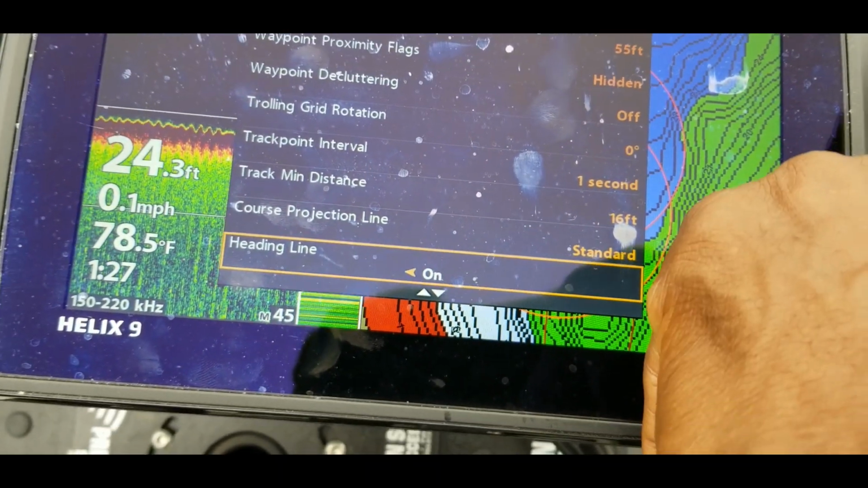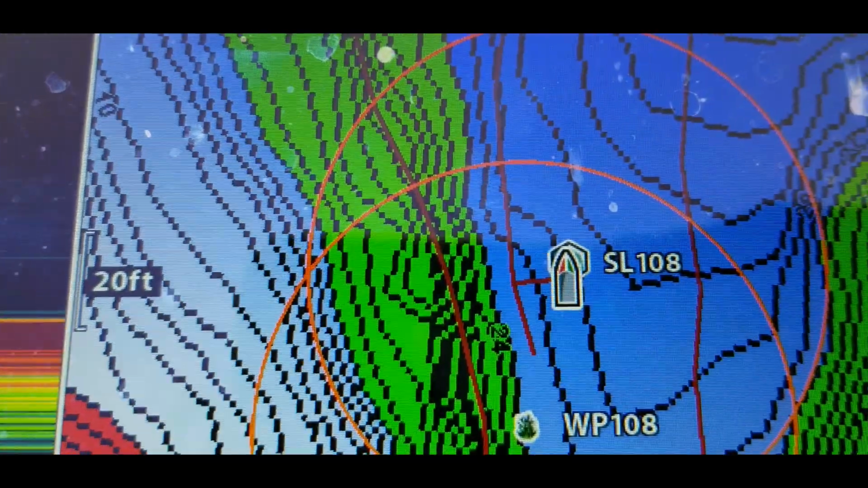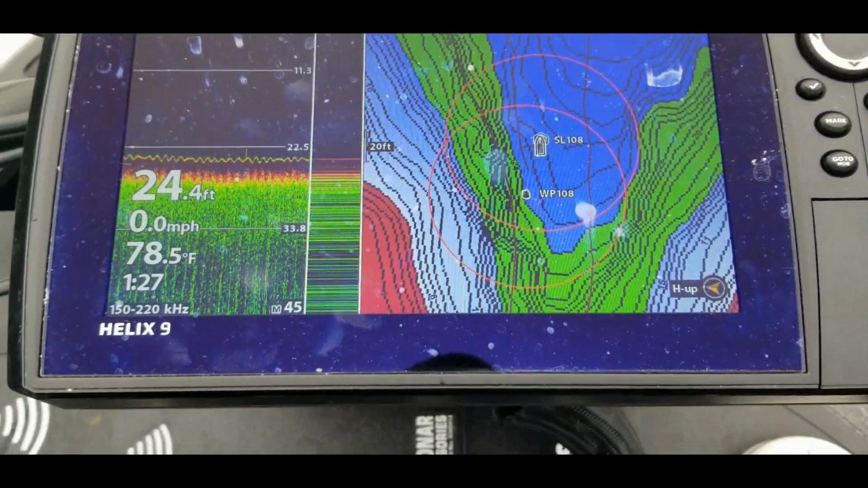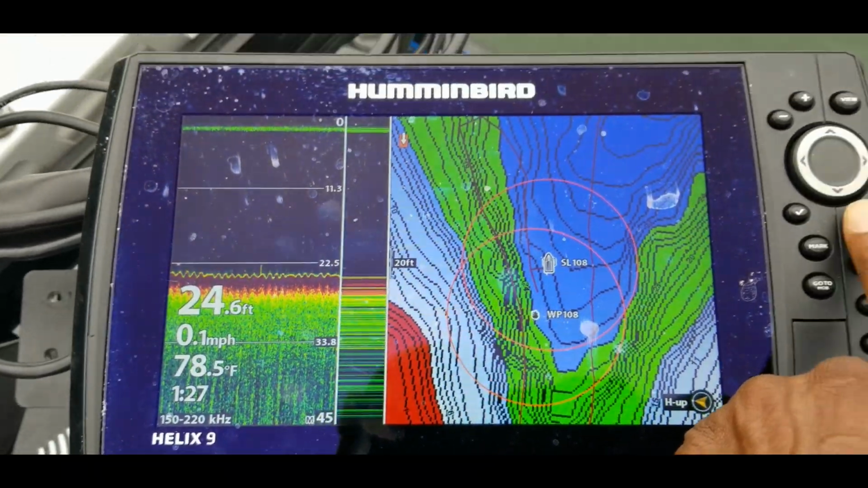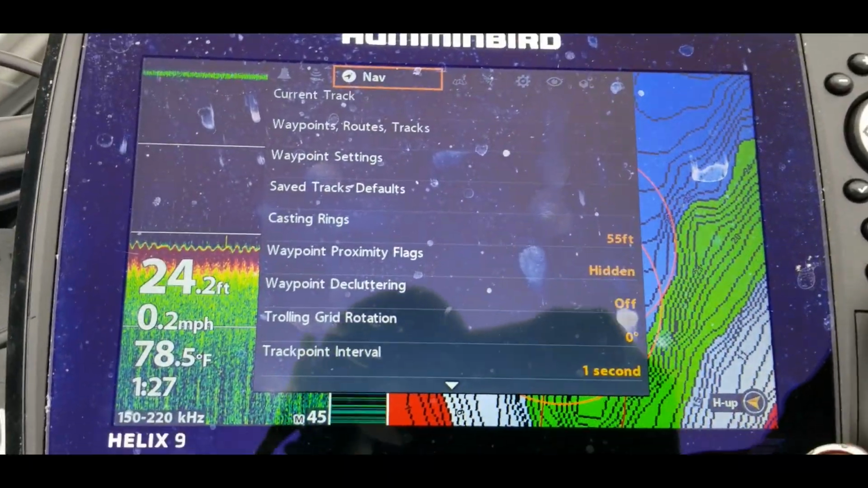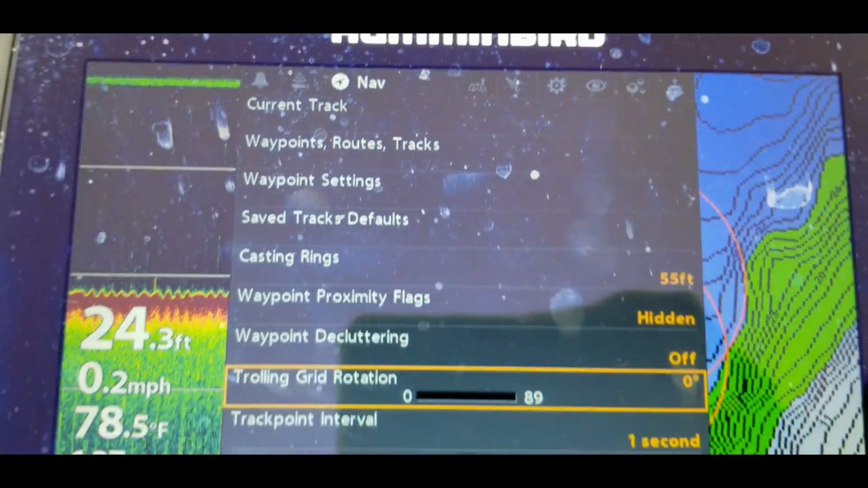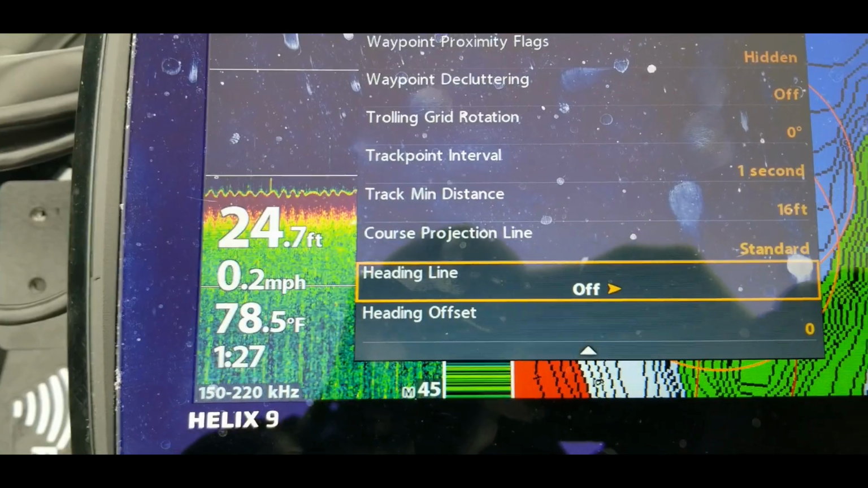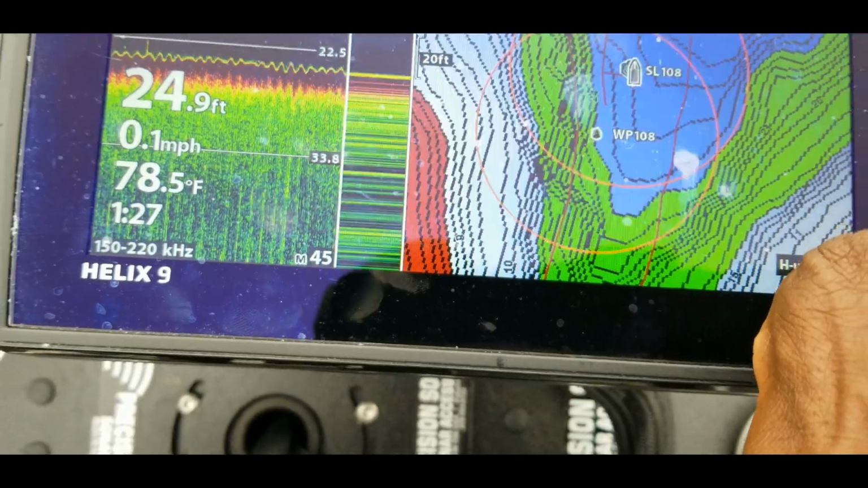So if we were to go down here and turn this off, exit. Now when you look at this, you will see that purple line is gone. You need that purple line in order to make accurate casts without having the Humminbird 360. So let's go back into menu twice and go back down to, it's under the Nav setting, heading line. So we're going to arrow over and turn that back on, exit back out, and as you will see, that purple line is back on there again.